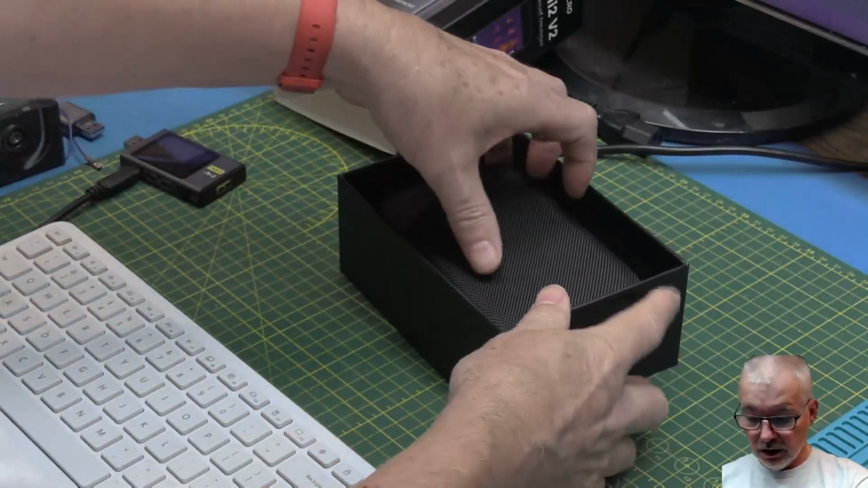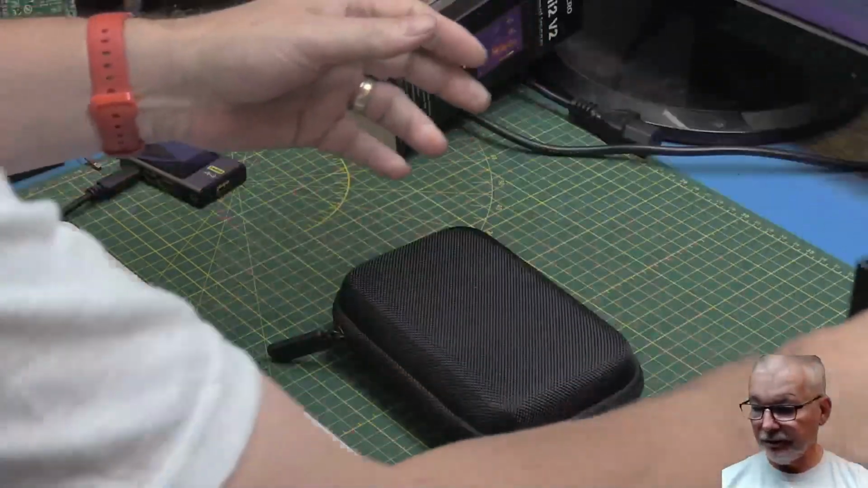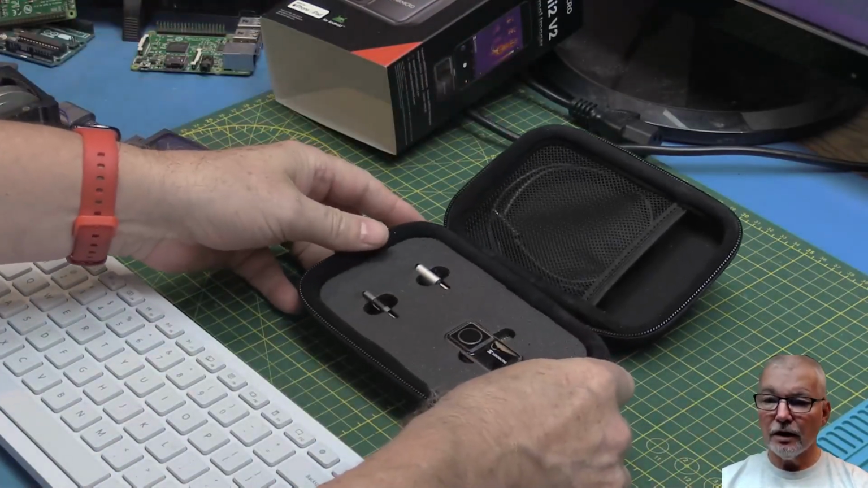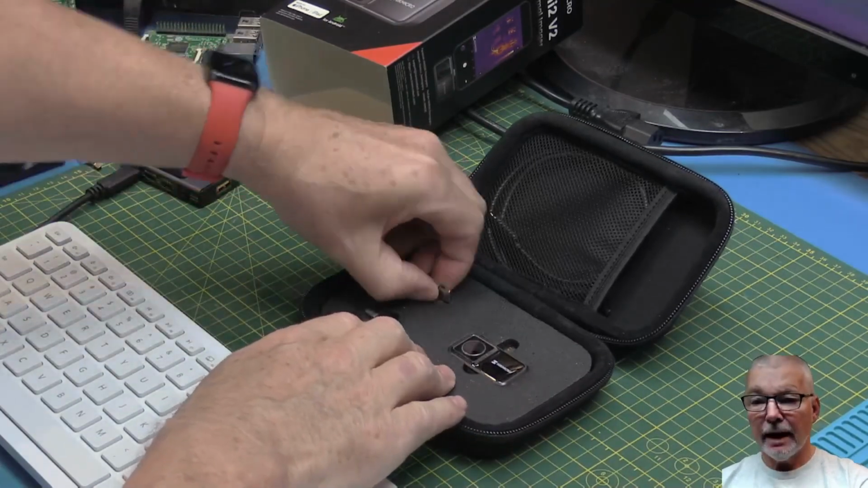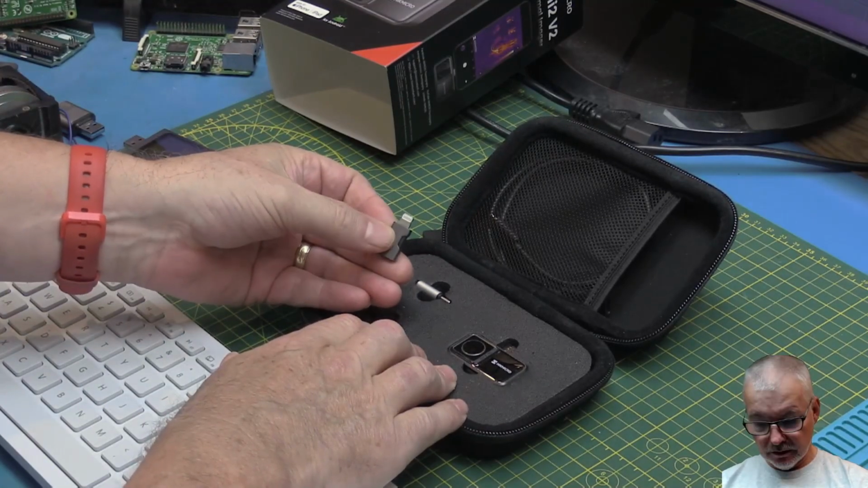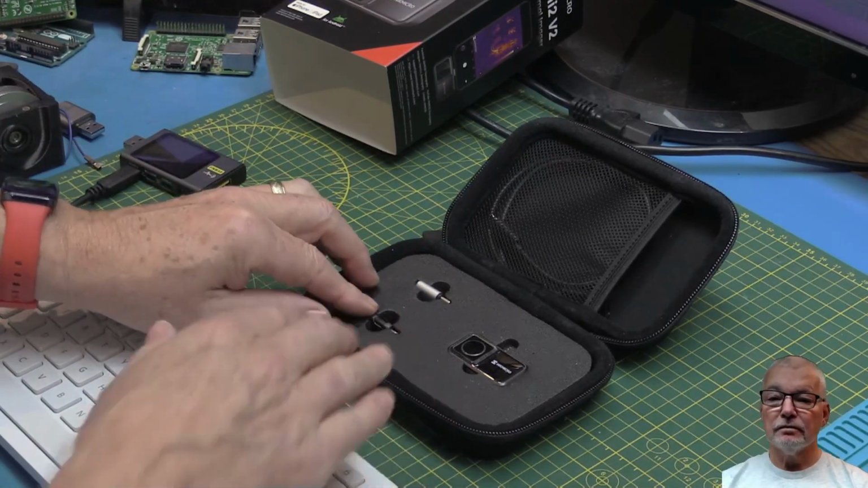Okay, so what we've got left is a hardback container for it. Let's get inside here, see what we have. Okay, we've got the camera. We have two adapters, USB-C to USB-C, a little extension, and a lightning adapter for Apple devices that still have lightning.